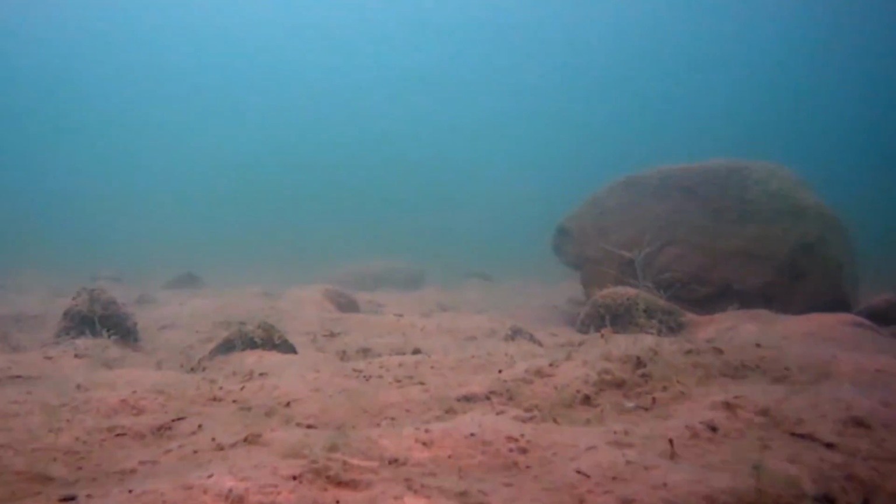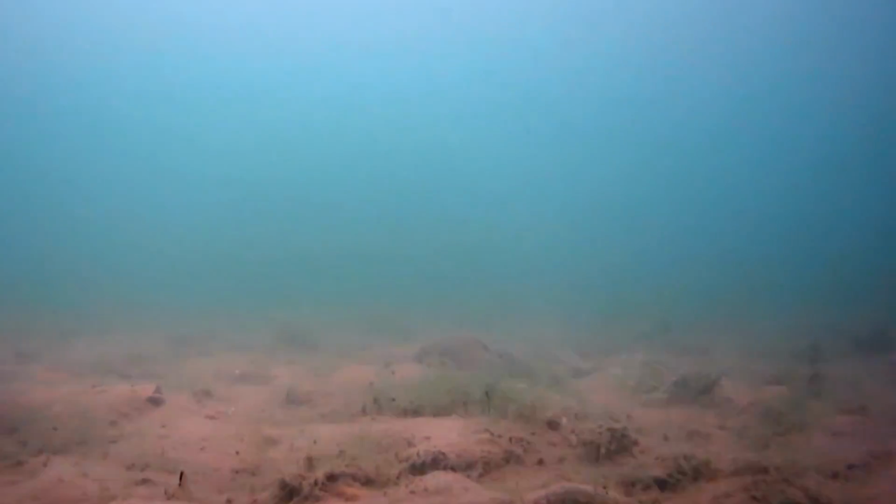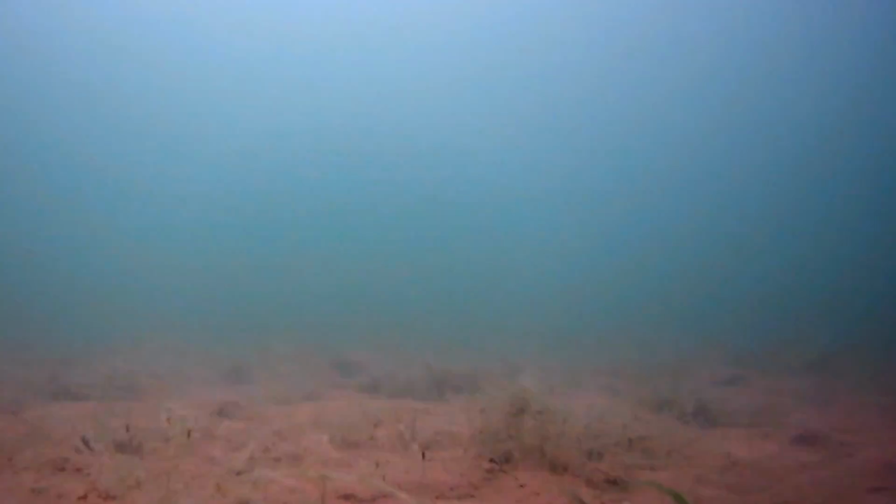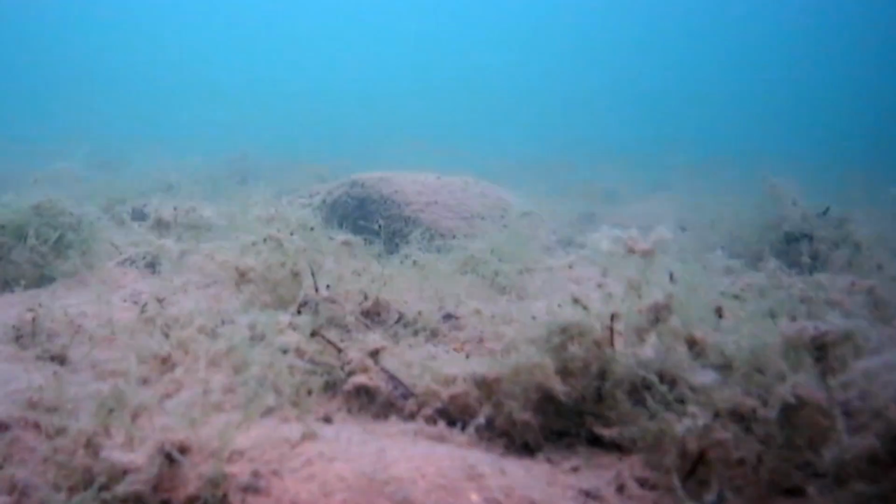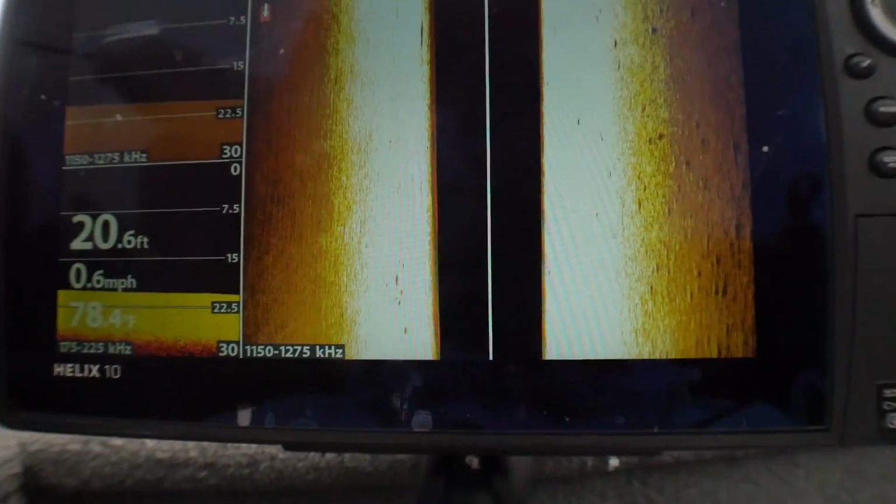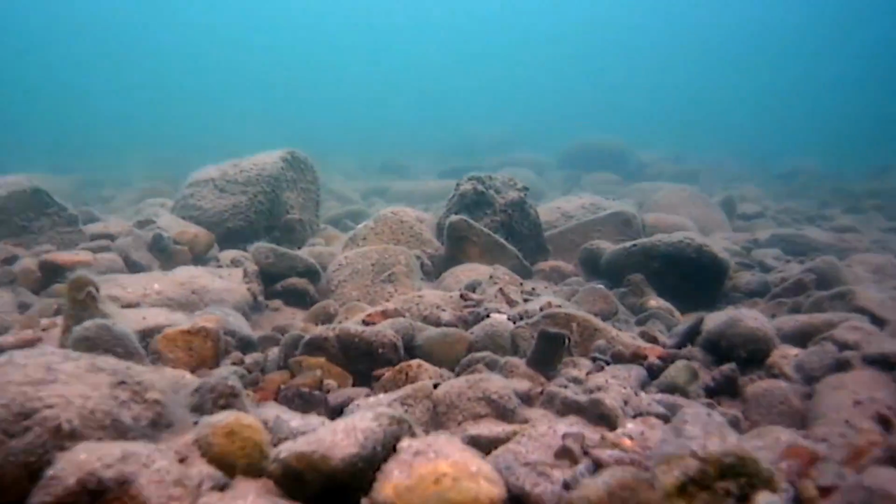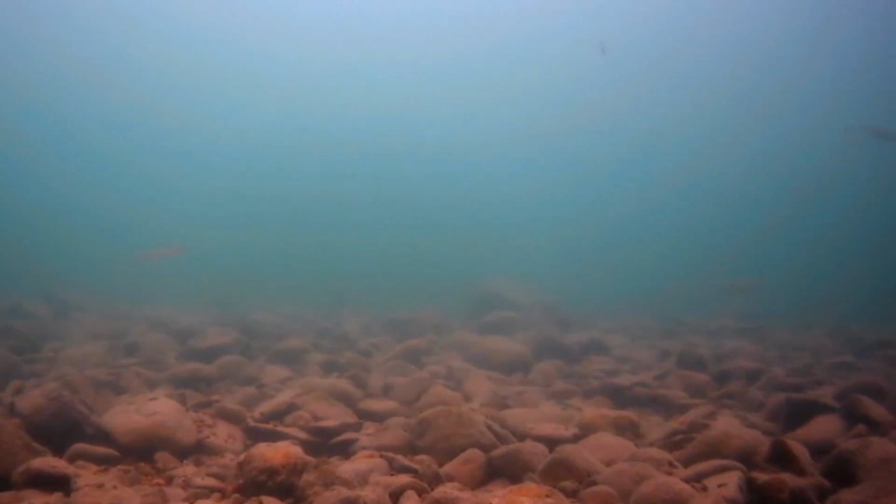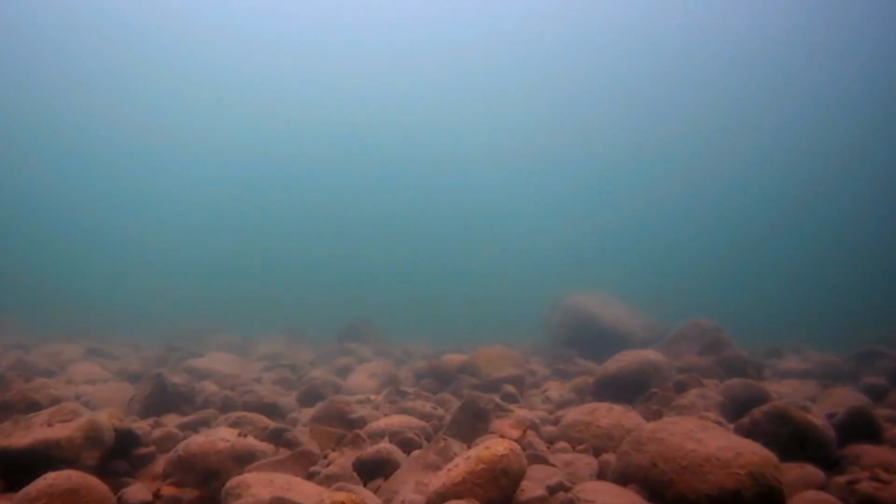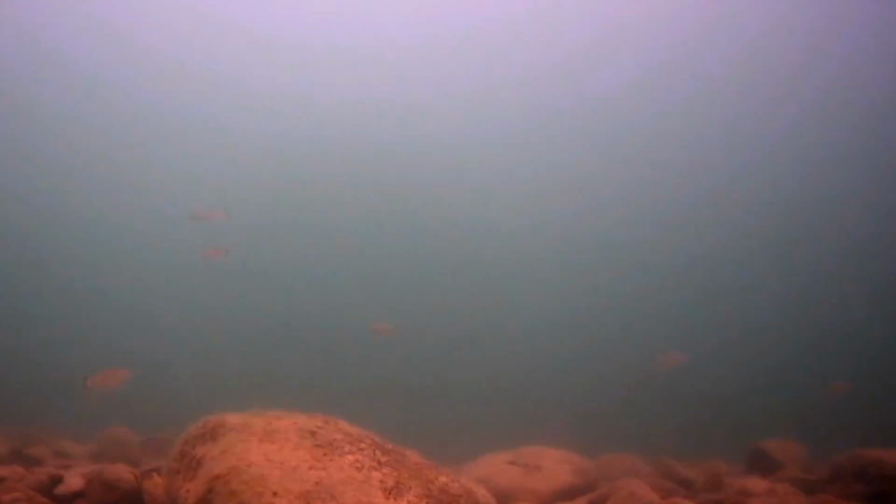So you can see we got a big mark there on the left side of the screen, and that was that big rock we just went past. And you can see the bottom kind of changes to that mucky stuff that we're looking at. And hopefully we can see some fish here. A big, like I say, smallmouth or a walleye swimming around down here. There's some little bait fish going. Little bait fish hanging out on the rocks.